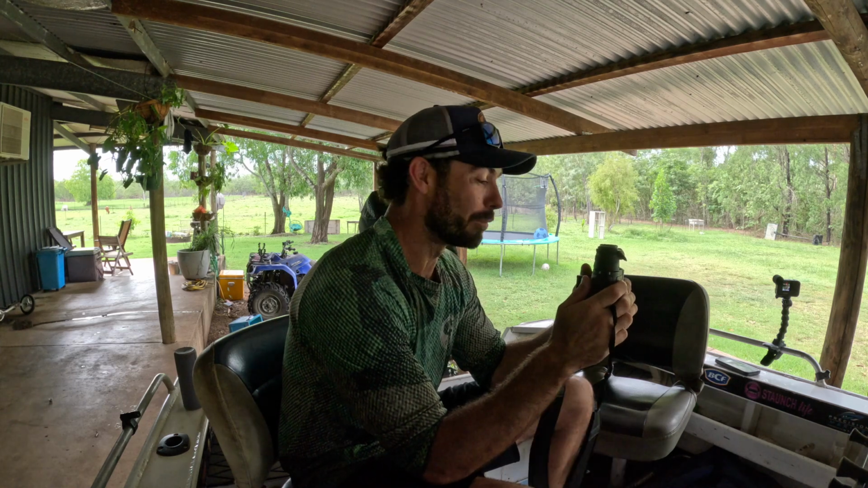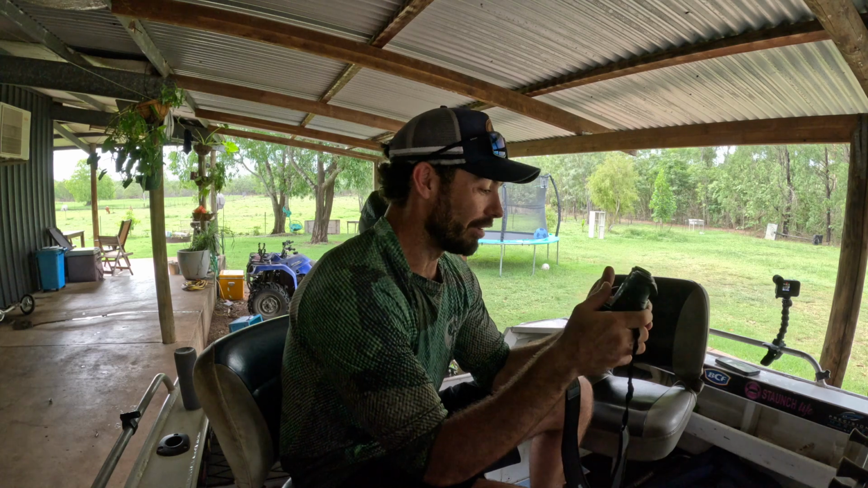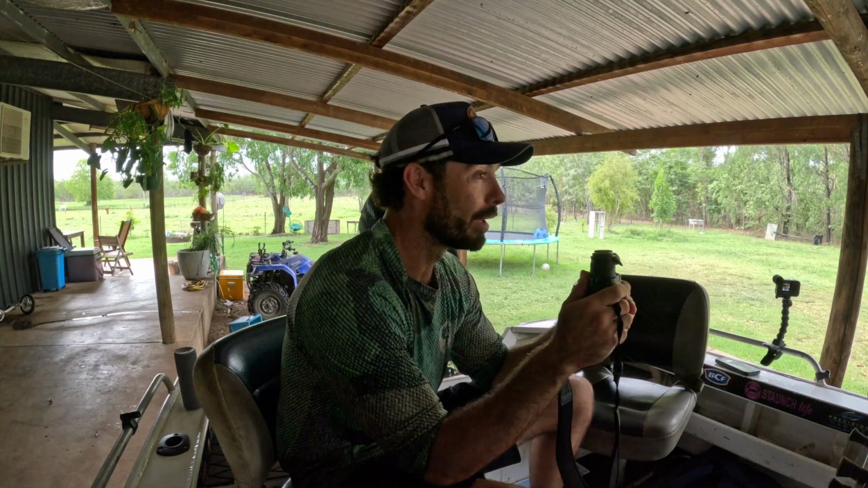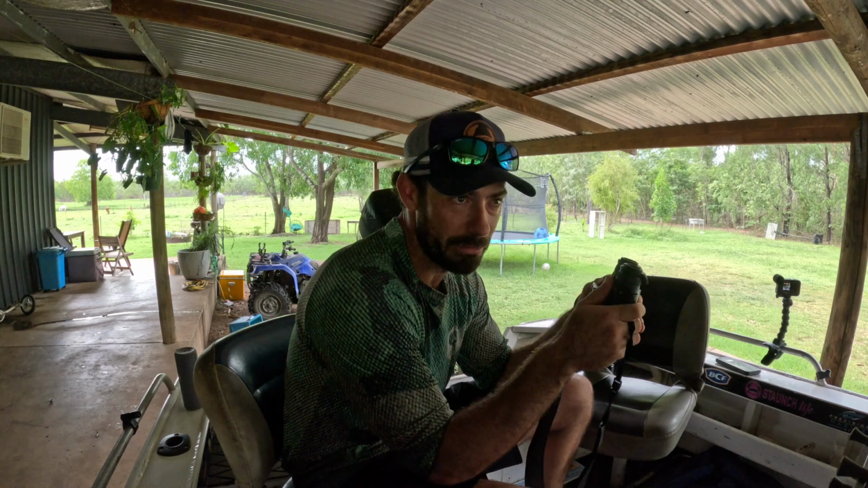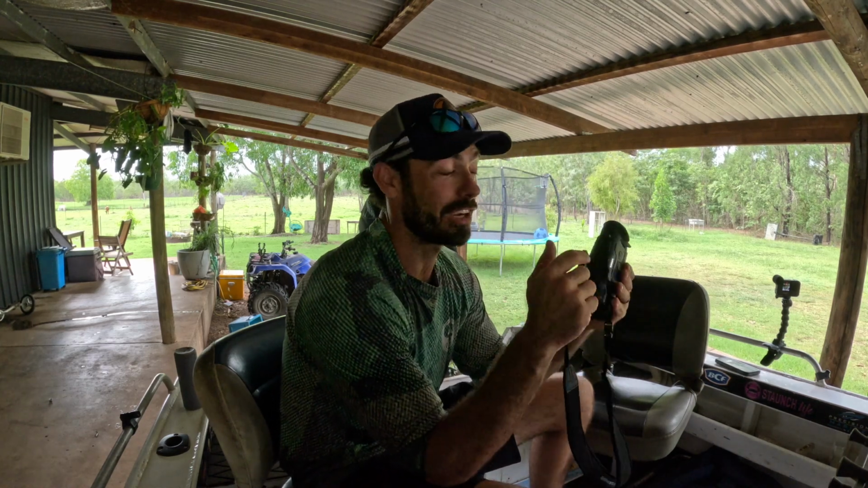Thermals, yep. We've brought thermal. We're putting thermal on the Crablet. So with the thermal comes some new missions, because we do a lot of nighttime fishing. We were thinking how this thermal is going to let us see when we're steaming down the river. That's going to be a great advantage.